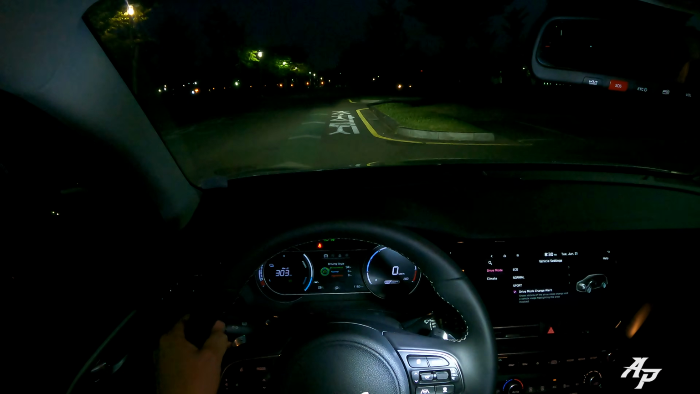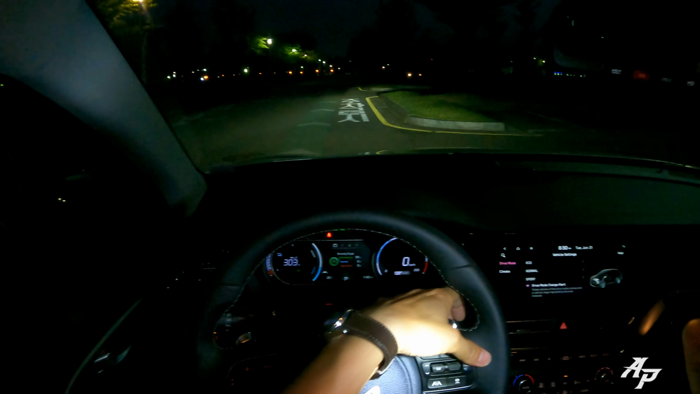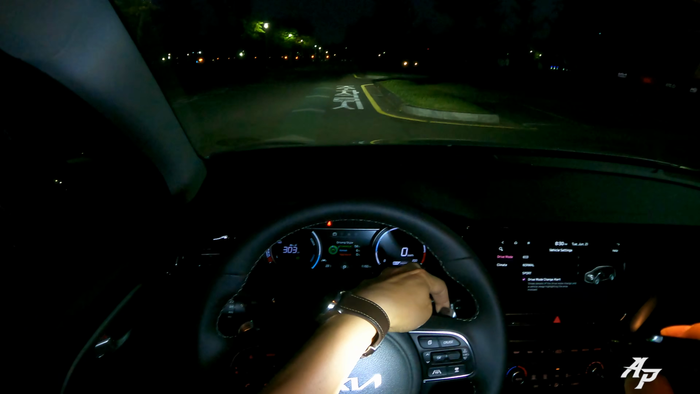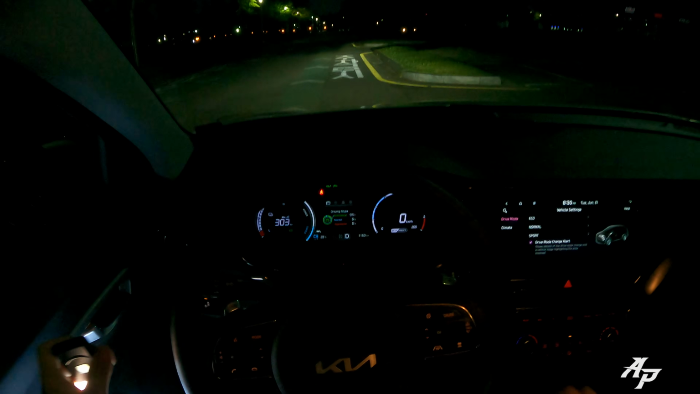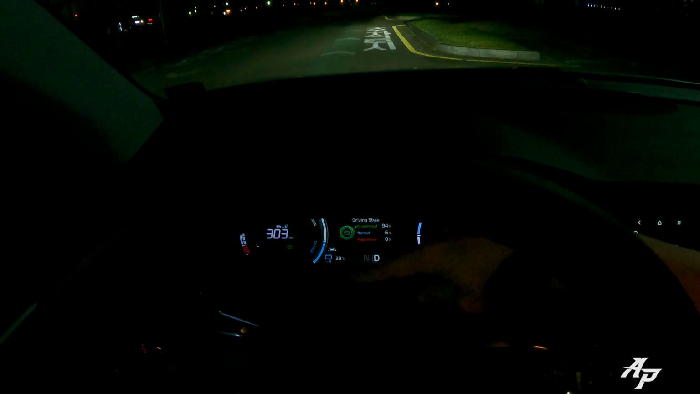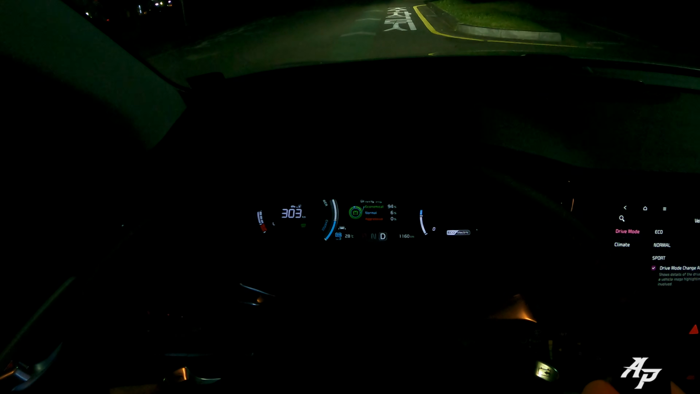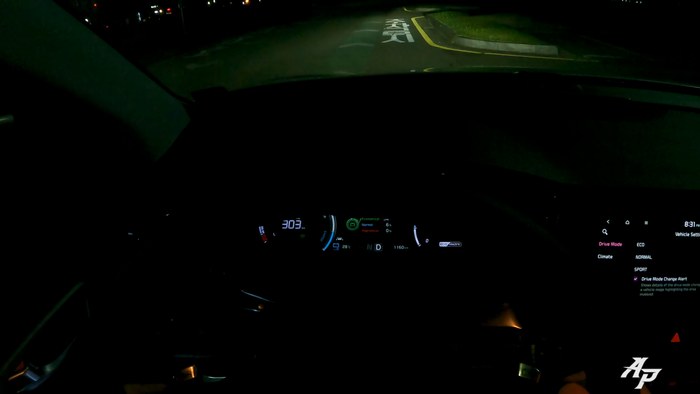They also give you these 4-stage paddle shifters, because you can actually change, do you see that right there, the intensity of the regen braking. You can go from 0, 1, 2, 3, and then go auto. But my favorite is number 1, which is smooth.